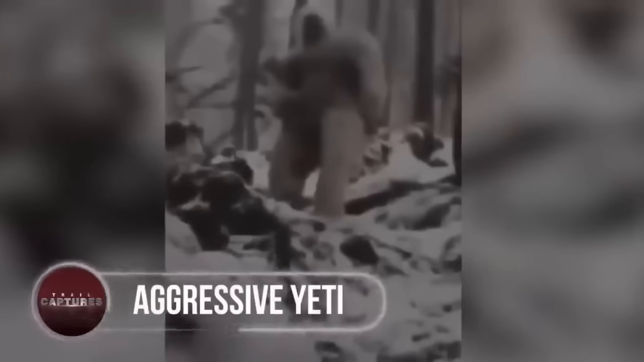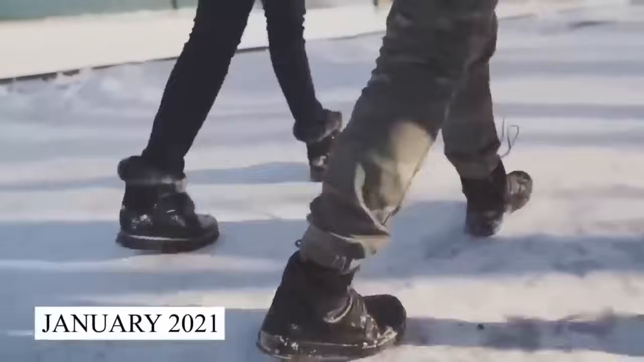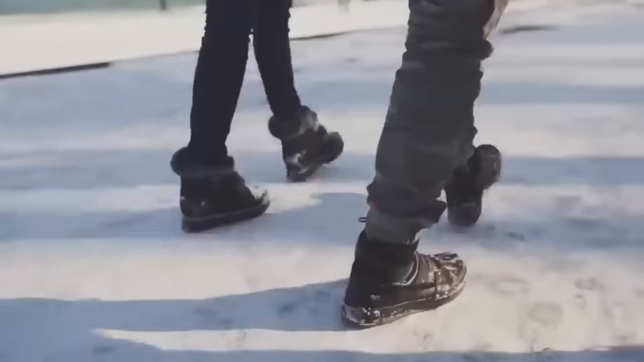Aggressive Yeti. What could be scarier than being killed by a Yeti? Having one trip and fall onto you. In January 2021, 2 friends out on a 3-day hiking adventure came across something way scarier than your typical wild animal, a Yeti.